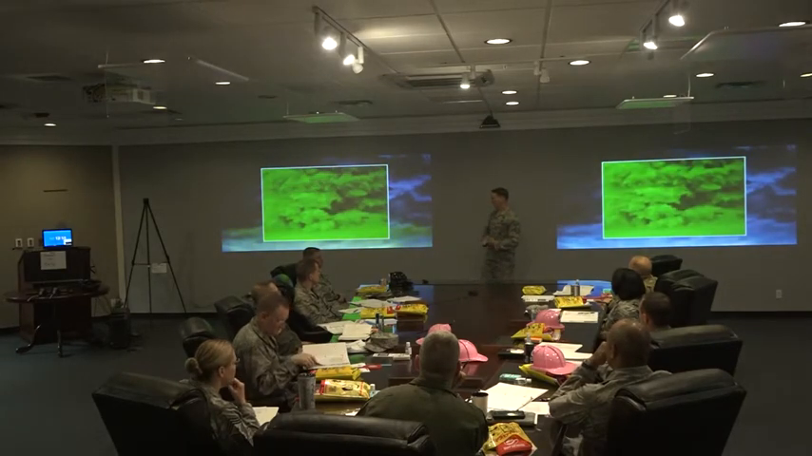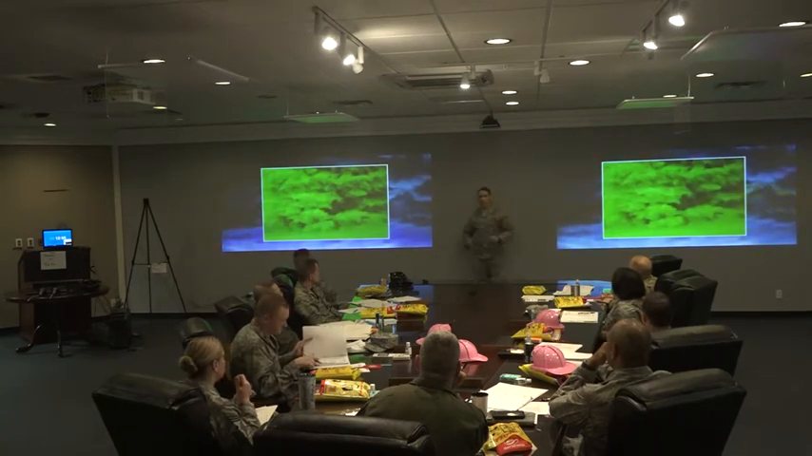This one right here is one of my favorites. It shows a creeper in the bushes, and then when the thermal kicks in, it's kind of funny seeing them there. But just take a look at these while I speak.